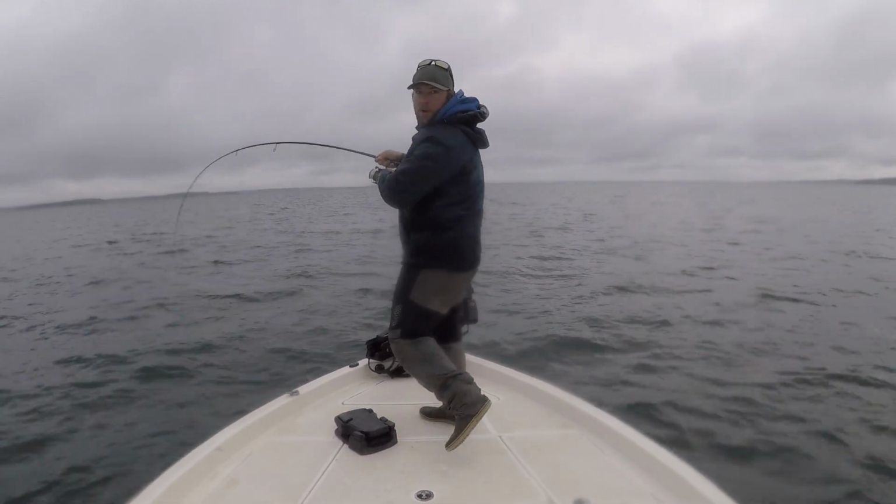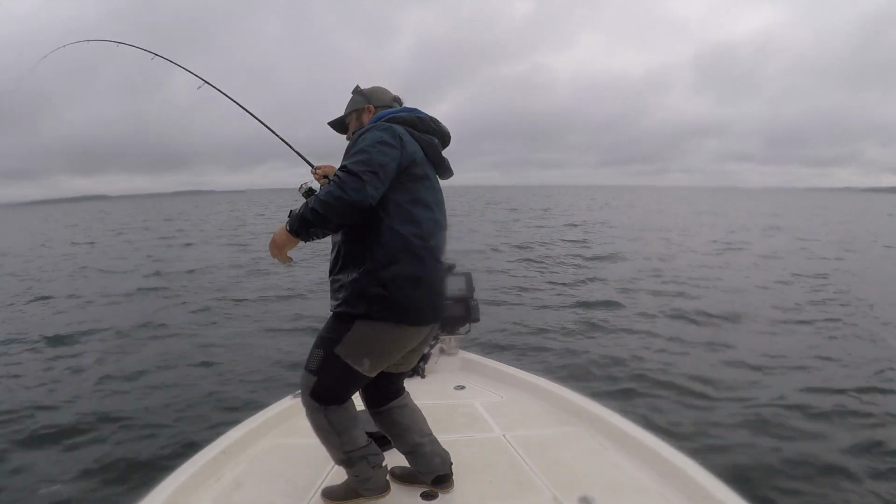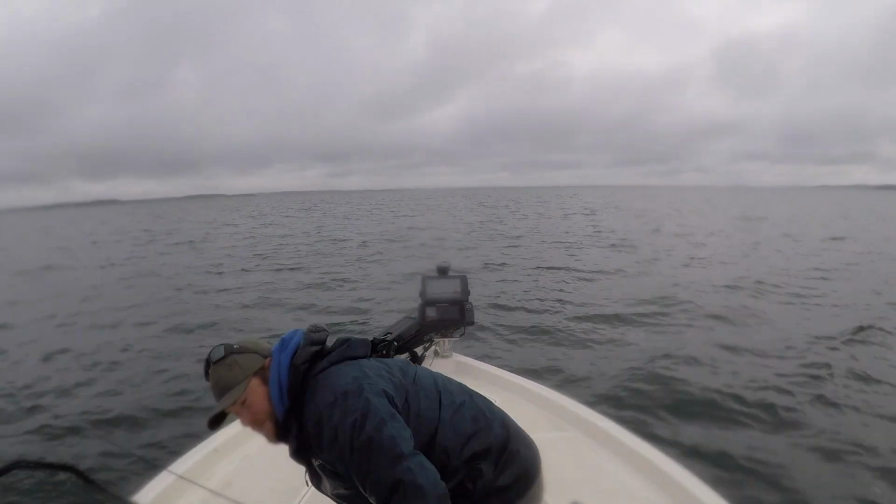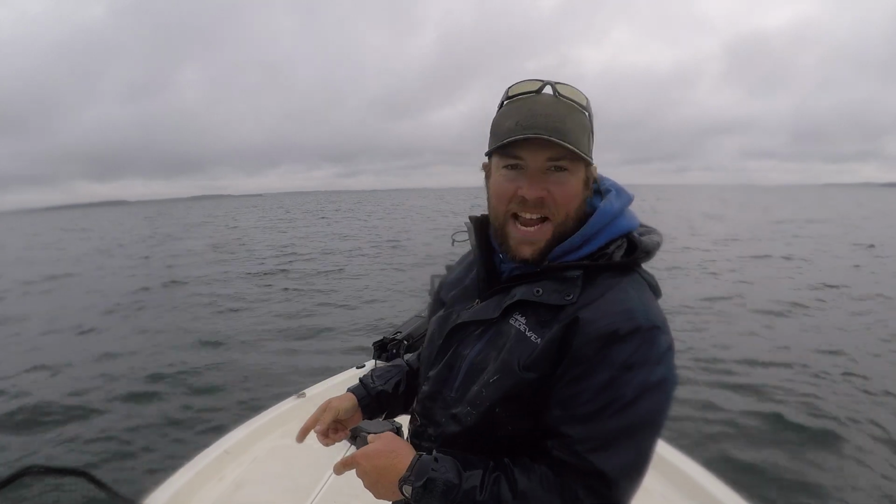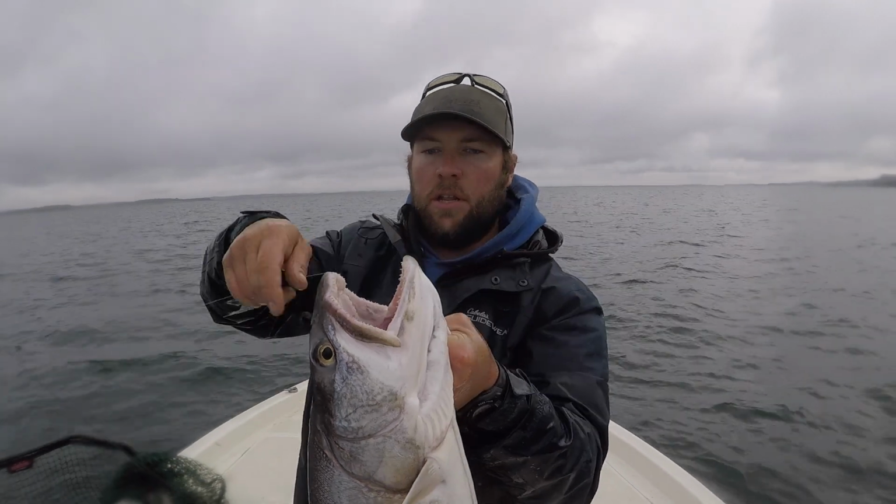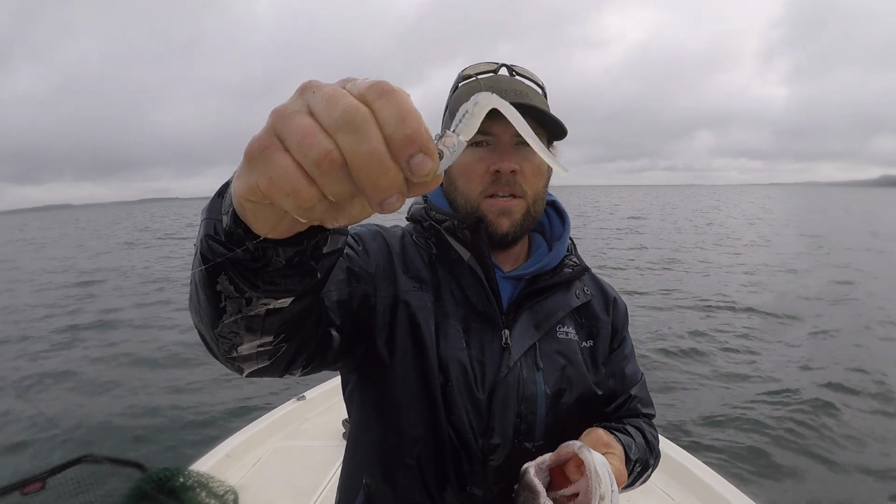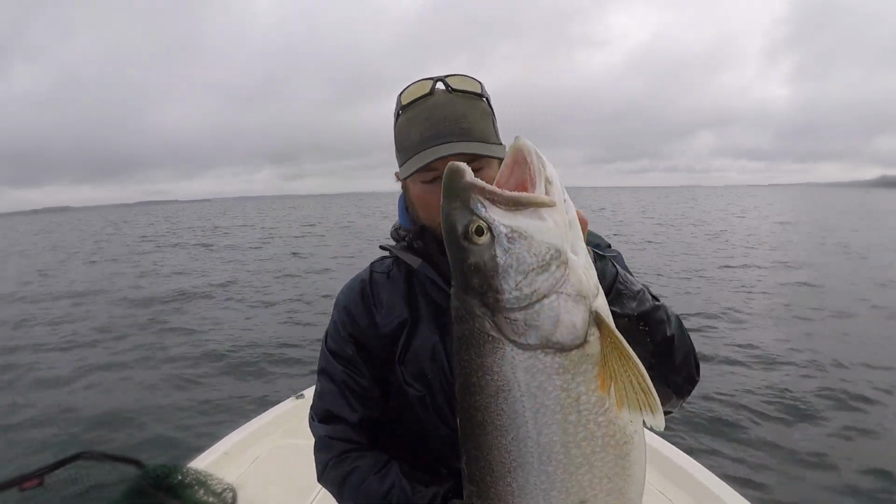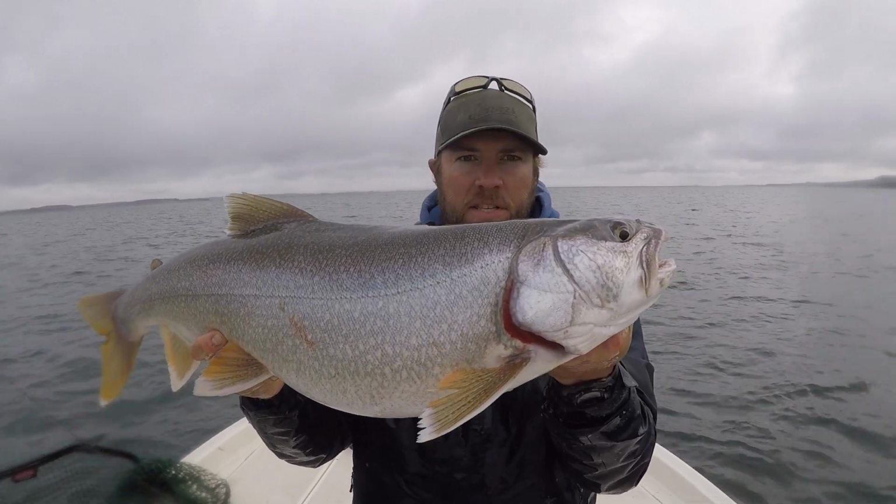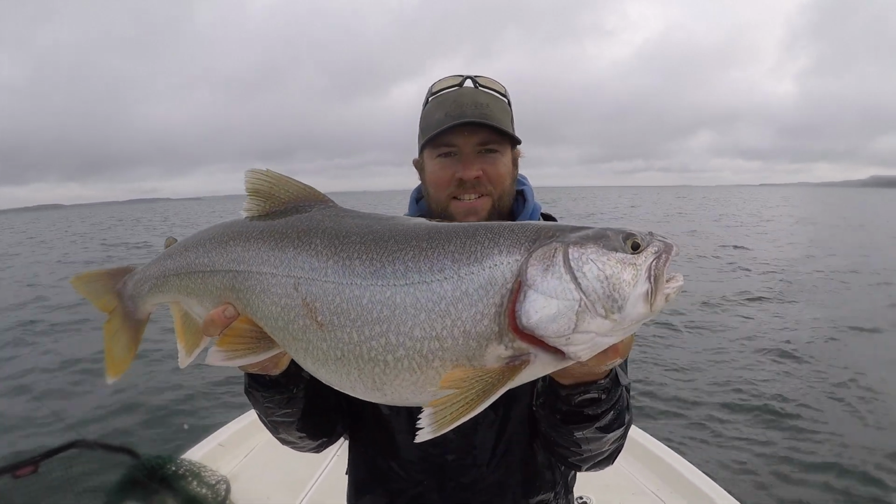Got him 15 foot under the boat. This is sick. Right there, 8-pound line. Woo! 15 foot under the boat, 8-pound line, in the net in like 5 seconds. That was kind of fun. This Machini lure works. Smelt head, 5/8 ounce, 2-aught Owner hook in the thing. Small little bait, small little hook, but I just got this beautiful lake trout in the net in like 5 or 10 seconds. Wasn't very long. Ate right under the boat. Talk about a sick fish.